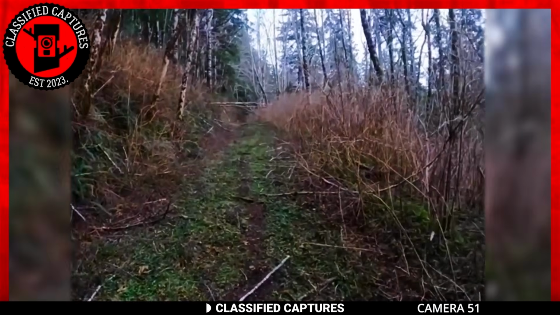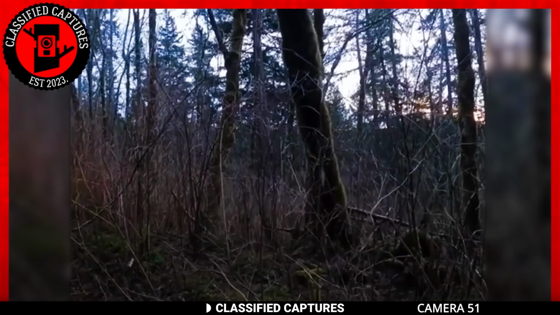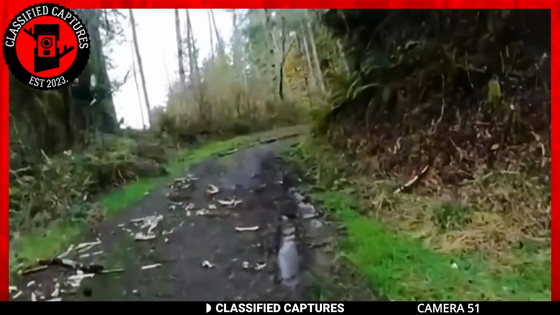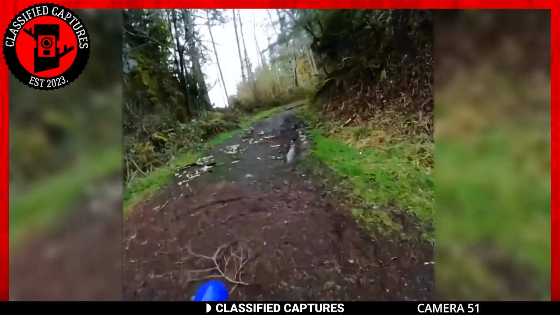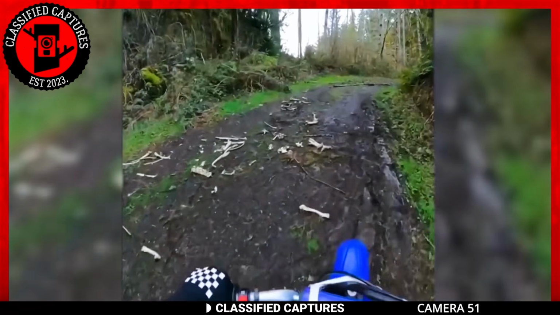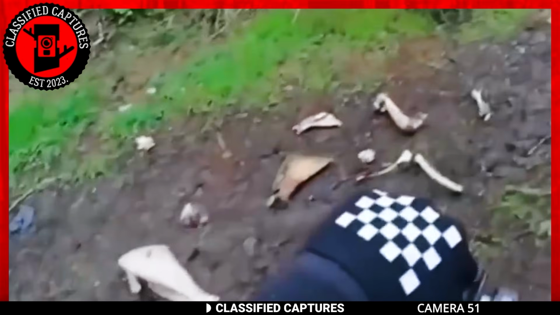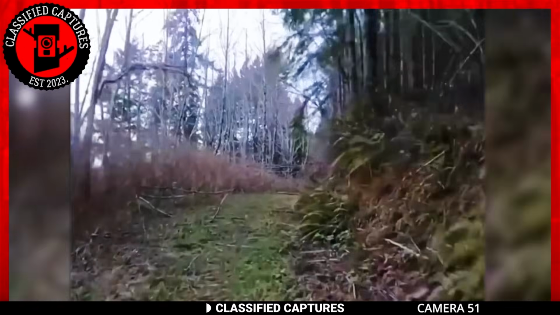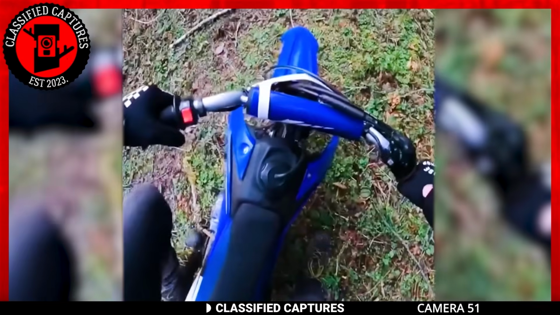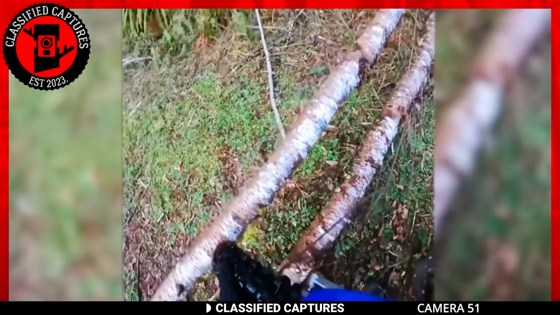If you thought the previous encounter was odd, brace yourself for the perplexing case of Moto Owens. This intrepid biker, a lover of the great outdoors, captured the footage you're about to witness during one of his daring adventures. As he rode along the trail, he stumbled upon an unsettling sight: bones scattered across the path. But that was just the beginning. He encountered a peculiar tree oddly fallen over, as if marking the entrance to an enigmatic realm.